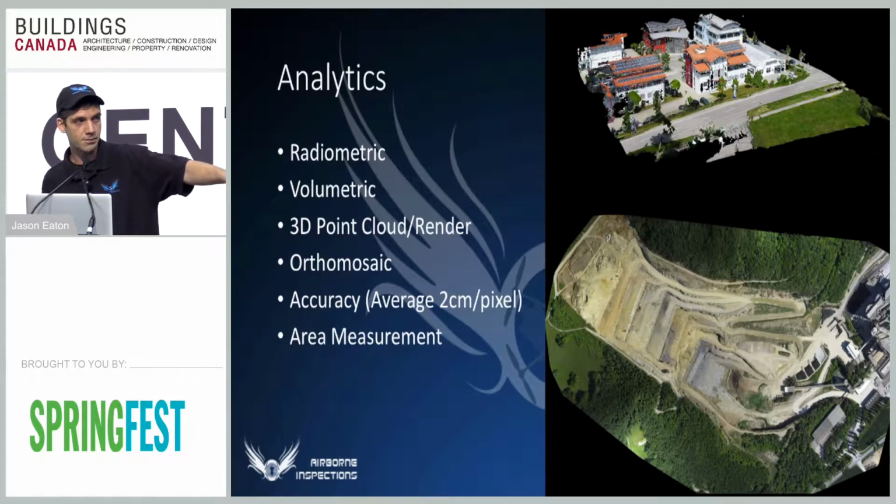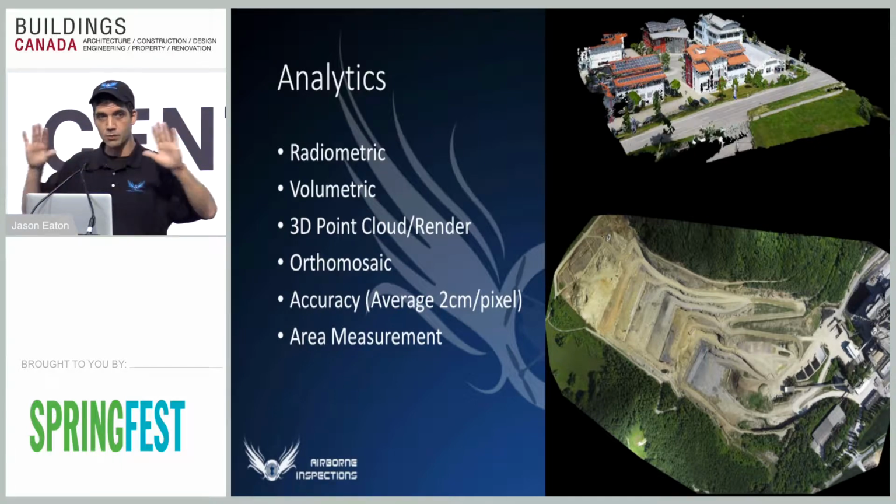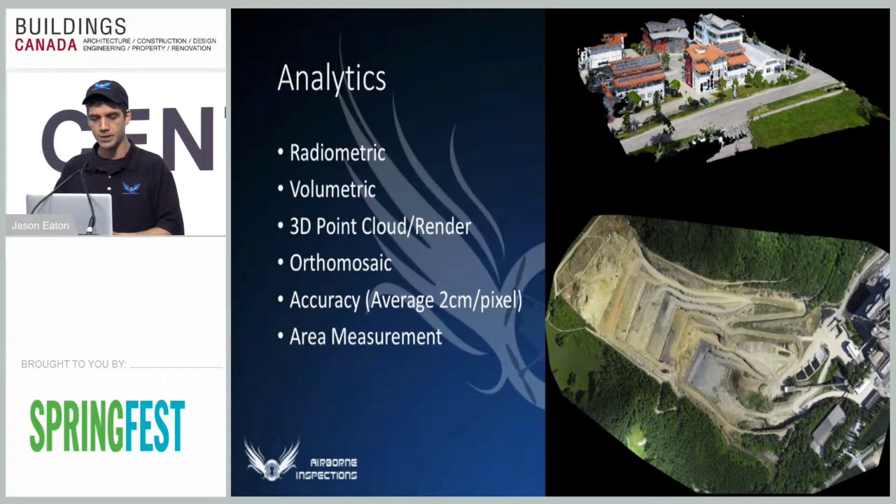We can do volumetrics. As in the image down below here, that's an open pit mine. We can fly over that mine and actually measure how much dirt has been removed from the earth in that spot, or measure how much dirt is in a pile of earth that you've just moved, which is kind of cool. We can do a 3D point cloud, or a 3D rendering of your entire building, which gives you a high resolution 3D model of your building for your engineers to inspect later on, and again, for record. We also provide you with an orthomosaic, which in English is, imagine 300 pictures all glued together like a puzzle and coming out with one really high resolution image. That's what an orthomosaic is.